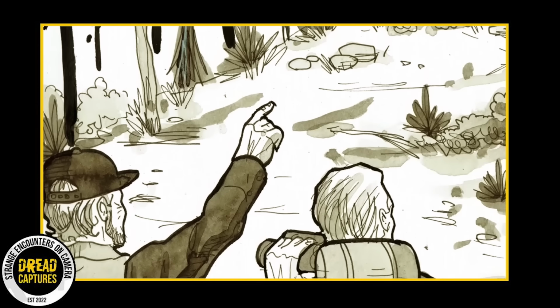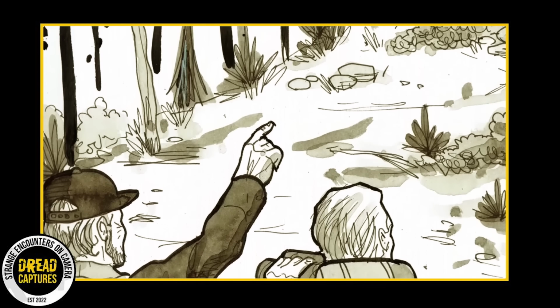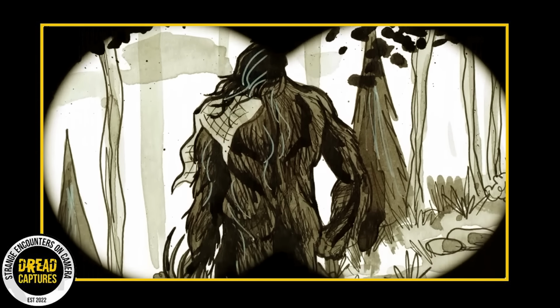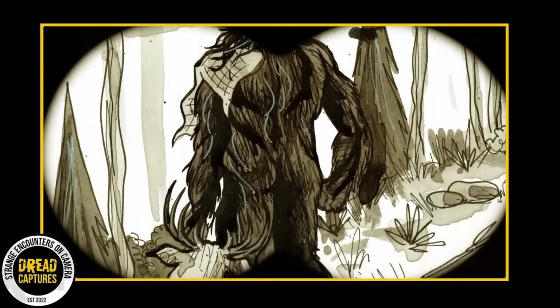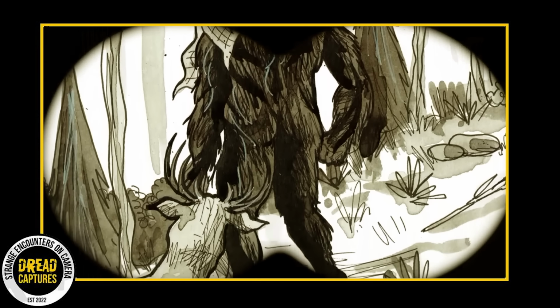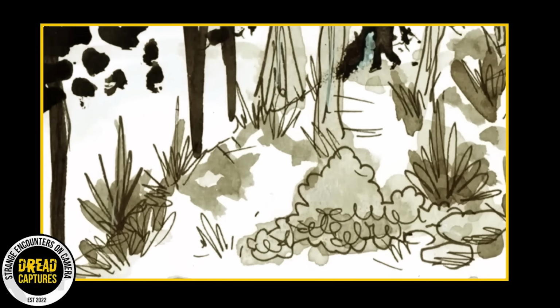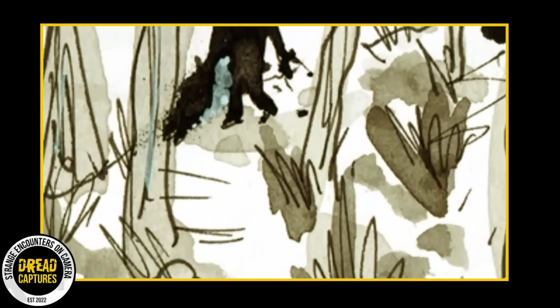A figure, too large to be human, appeared to be manhandling a deer. One hunter, peering through binoculars, made a startling realization. It wasn't a man, but a Sasquatch, carrying a deer over its shoulder, possibly dragging another. In a frantic attempt to document this incredible sight, the other hunter captured an image with his phone. But this photo raises more questions than it answers.